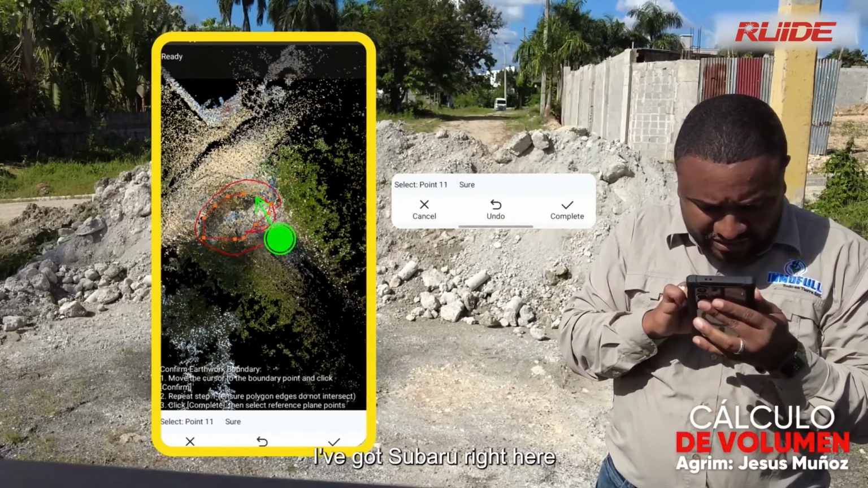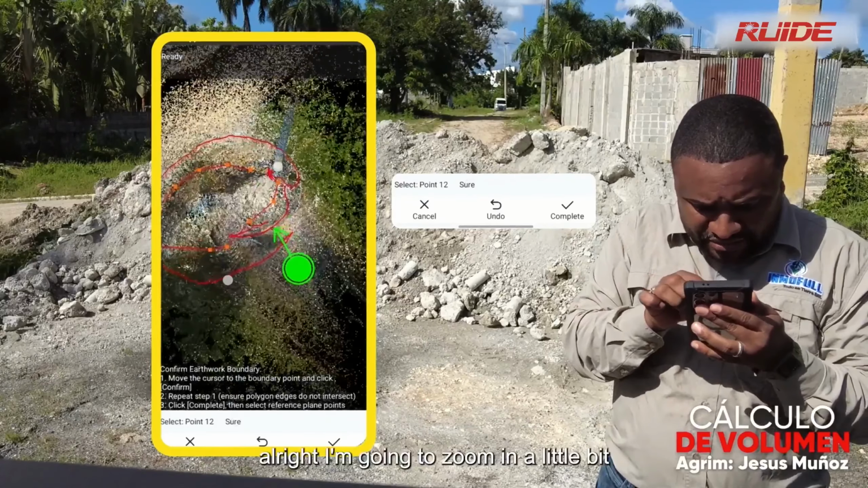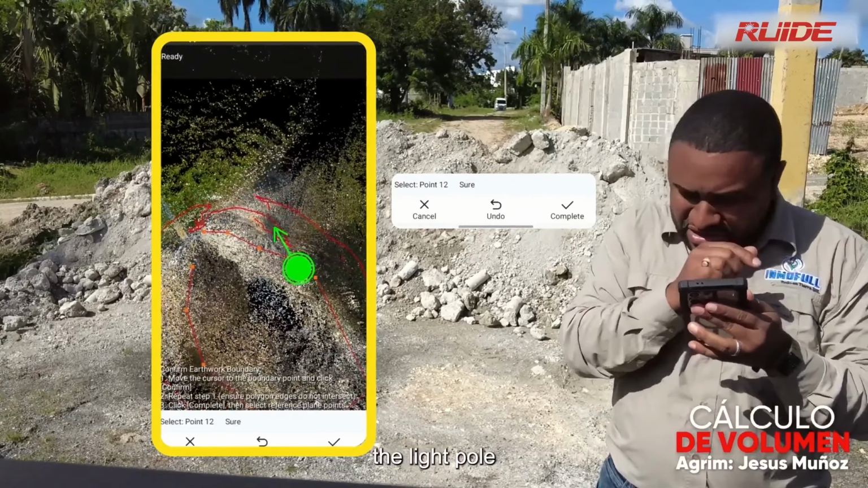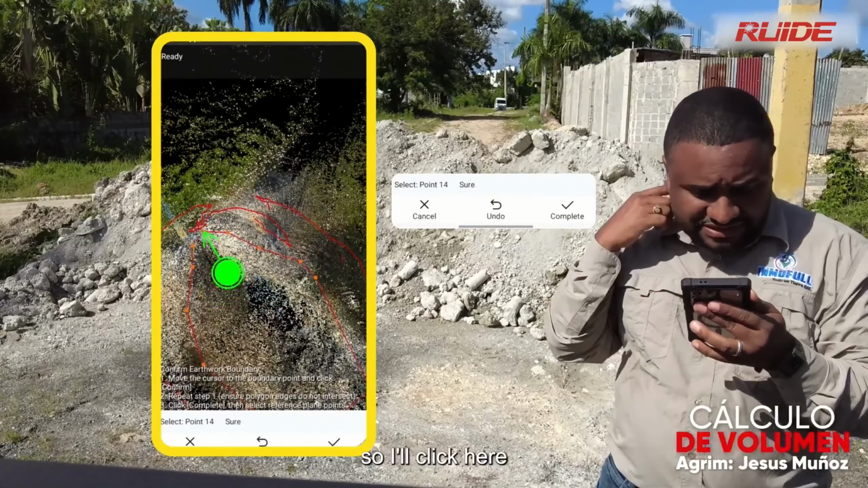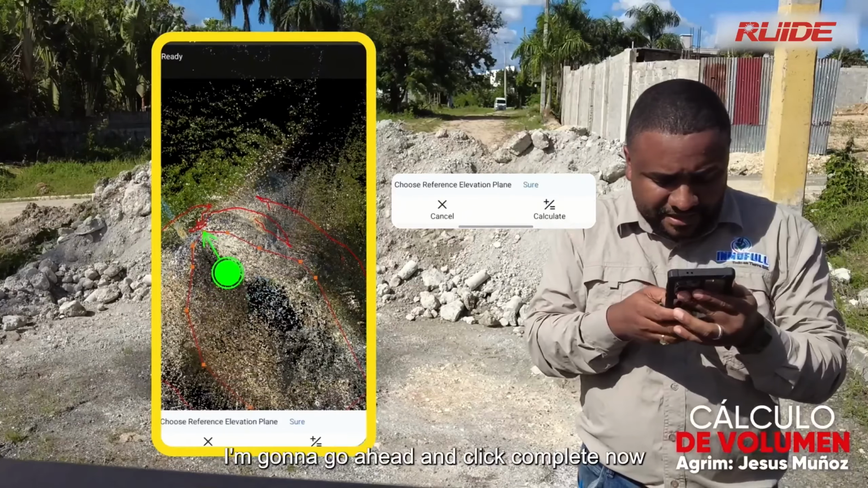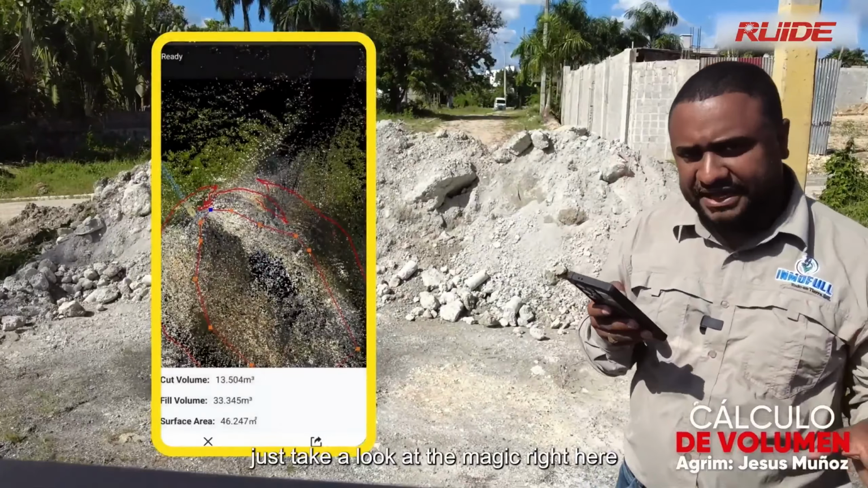I've got Suba right here. I'll hit Suba to click, okay? Then I'll close it. Alright, I'm going to zoom in a little bit to make sure it's not catching the light pole. Here we have a cow that wants to be in the video, but don't worry, cows are always welcome on this channel. So, I'll click here. I've just finished up. I'm going to go ahead and click complete now, and then I'll calculate. And then, everyone, just take a look at the magic right here.